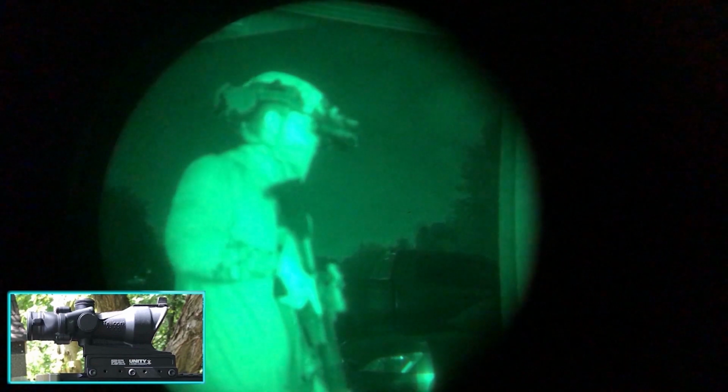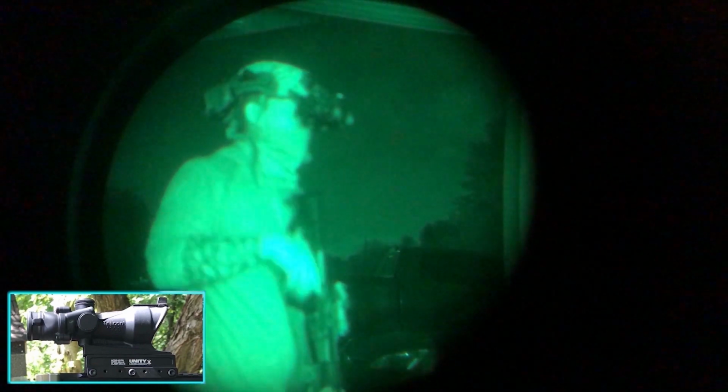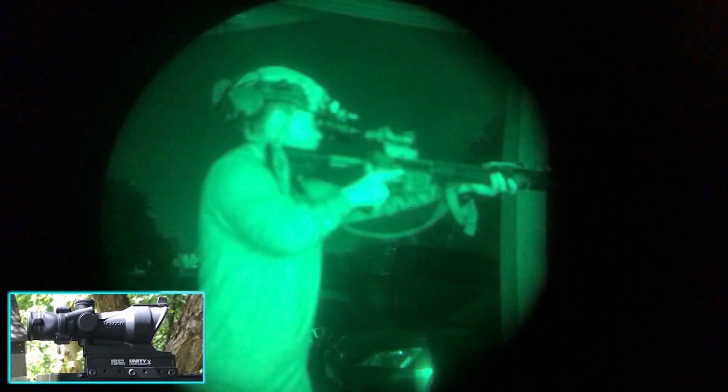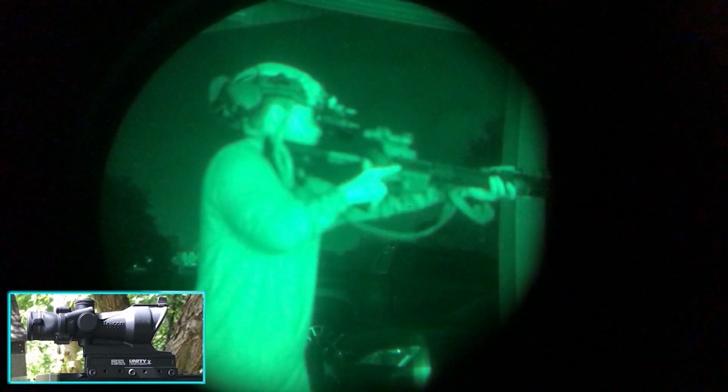So this is useful for maybe 25 yards and in, where with my other eye staying open, I can still see my target in the distance. Not good, man.